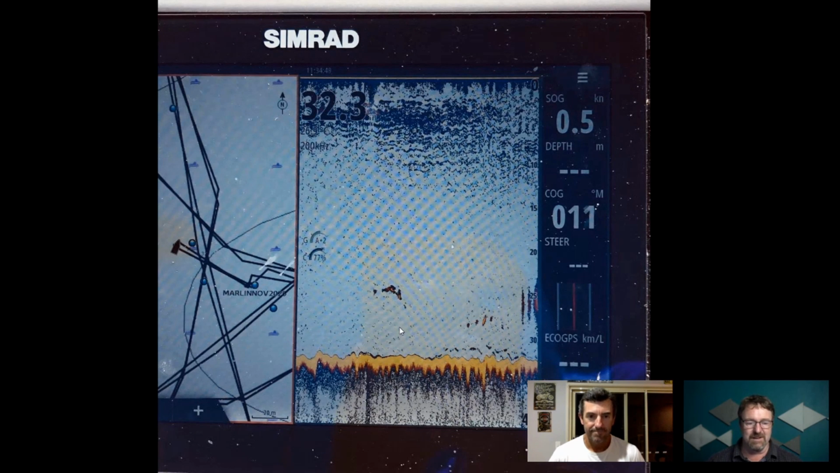Species like marlin and wahoo and Spaniards are fast-moving fish. They could be hundreds of meters away and you're still in the zone. You don't have to go right through the bait school. If you do that, you're going to disperse the bait school, and you'll spoil it for everyone. That's the end of the fishing.